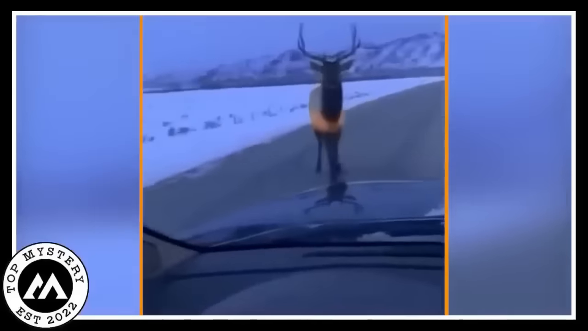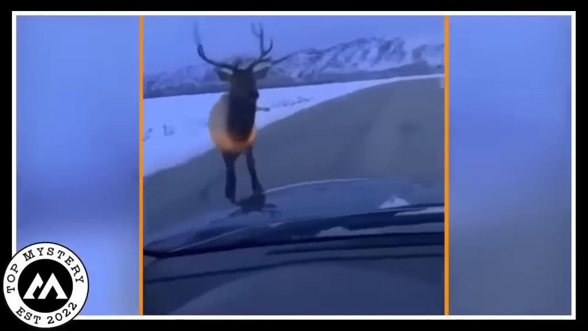The couple probably went from, let's be friends with the elk, to, why is the elk attacking our car? In record time. Nature can be unpredictable, and that elk wasn't about to exchange pleasantries. Lesson learned. Not every wildlife encounter ends with a friendly handshake. Some elks prefer headbutting cars instead.